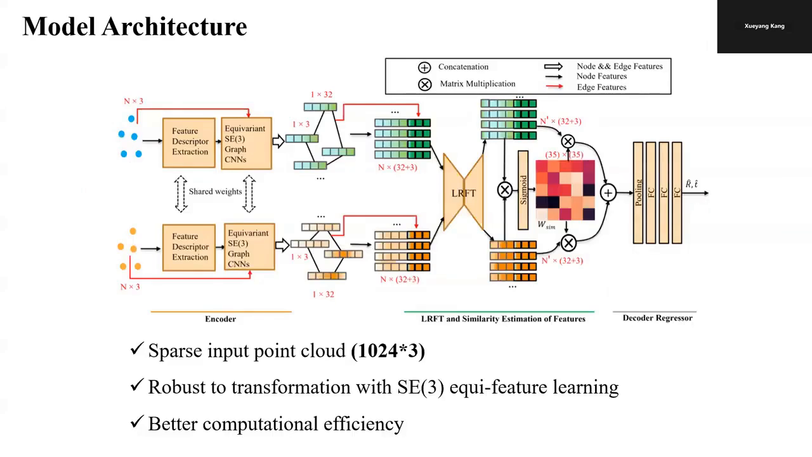Now, let's look at the overall architecture of our model. Our model architecture consists of three main components: an encoder, a feature match block, and a decoder. First, pointwise feature descriptors are extracted from the source and target sparse point clouds and passed through SE3 equivariant graph layers. Then, using LRFT, we compress the stacked feature matrices and compute the similarity, and finally the decoder processes through pooling and fully connected layers to predict the relative pose.